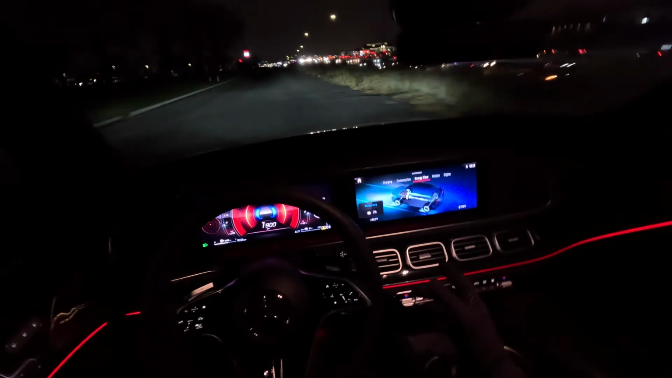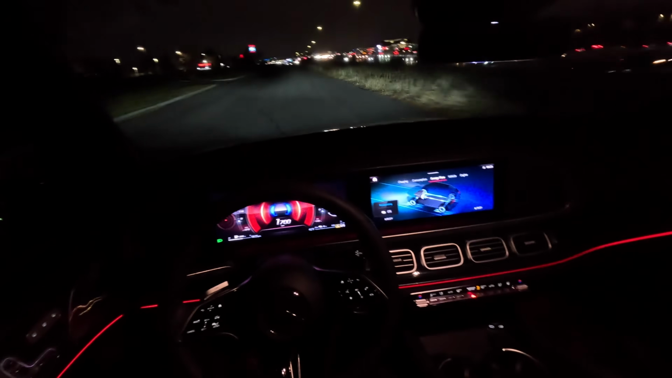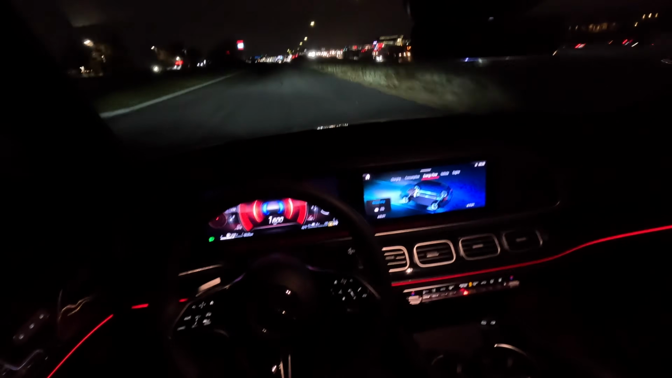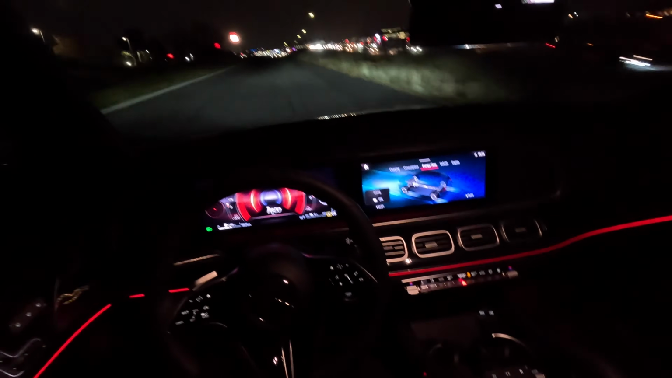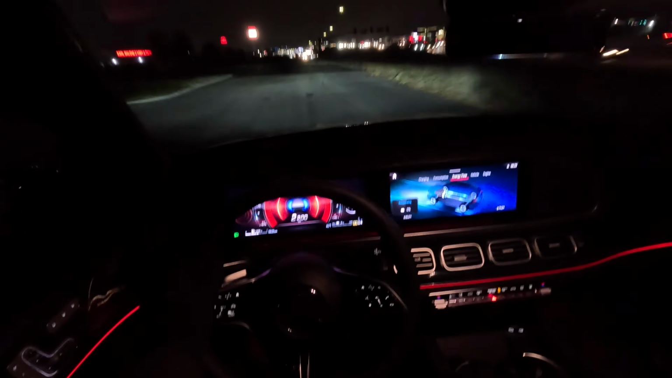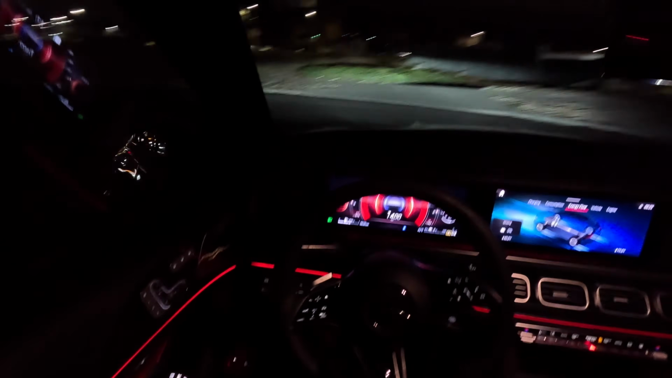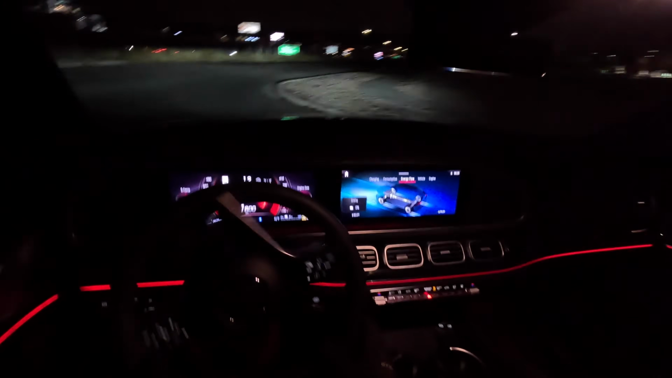So right now it's recuperating, charging back to the hybrid motor. So the harder you brake, the more power you add back to the electric motor. So 9.6 kilowatt hours.